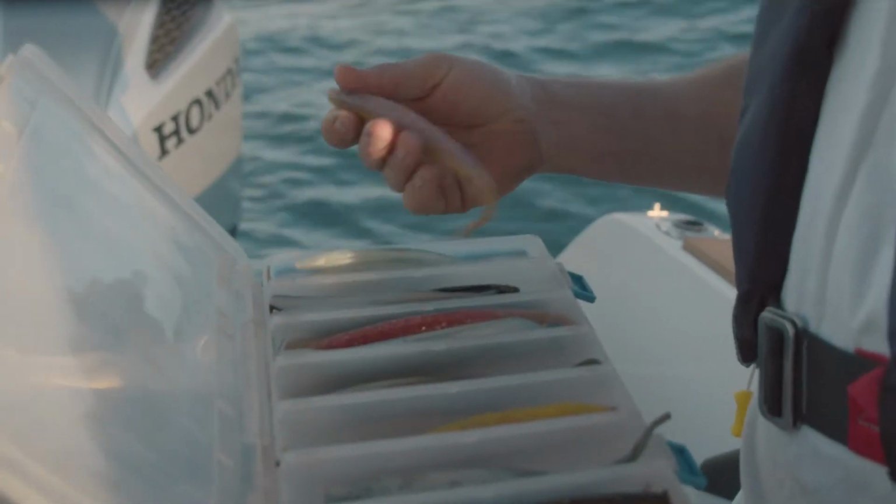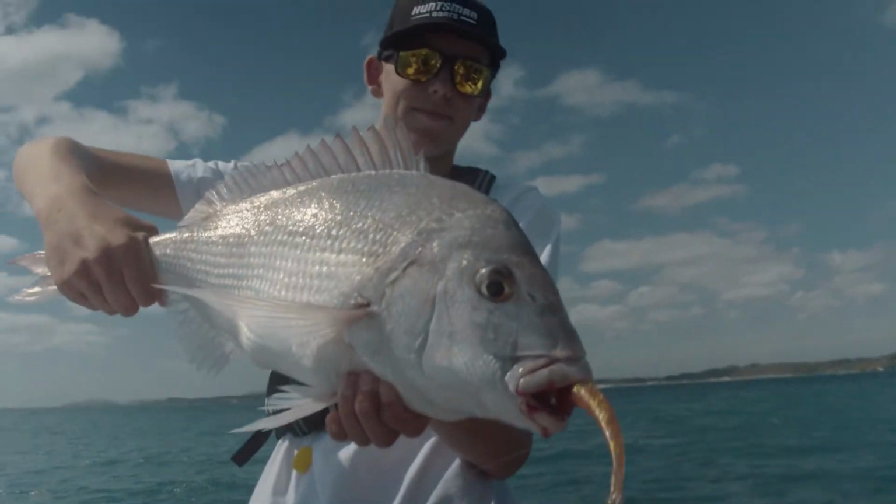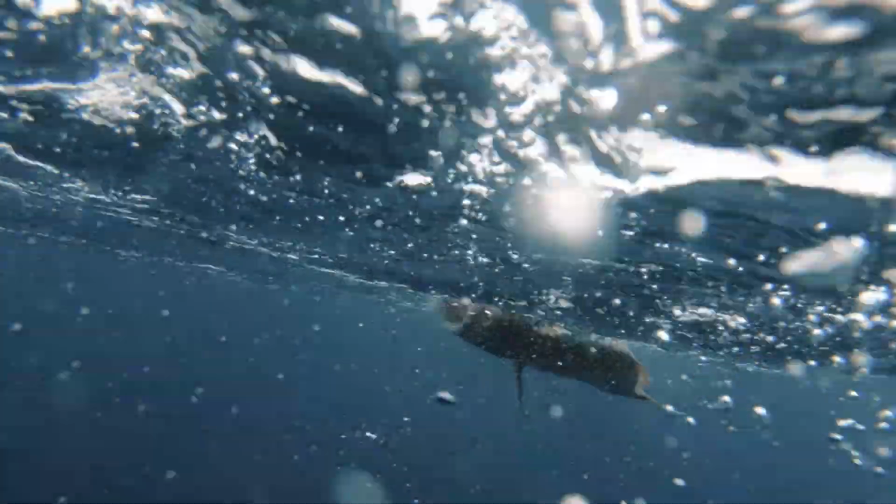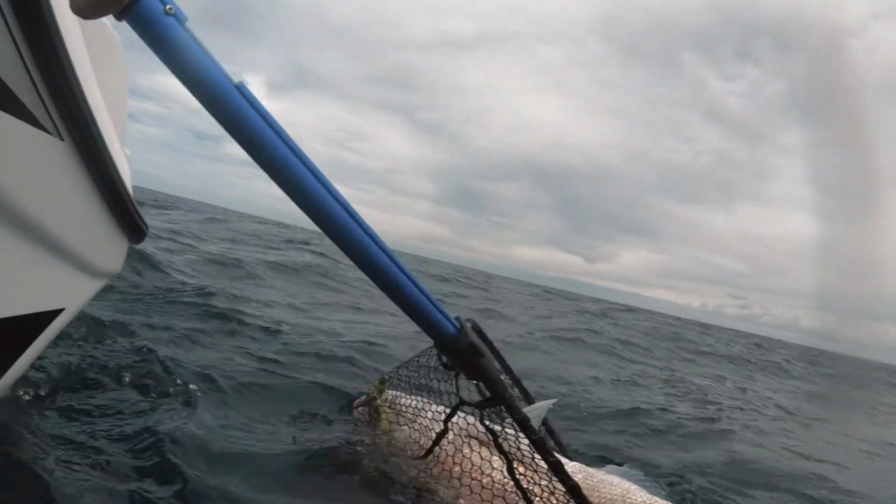I'm really keen on bigger soft baits, 7-inch and even 10-inch soft baits. It's quite a big meal for fish, and you feel like you get the bigger fish on them. My technique for fishing the deeper water, 35 to 50 metres, I'm fishing a 1 ounce jig head, even pushing it up to 2 ounce if the current's ripping.